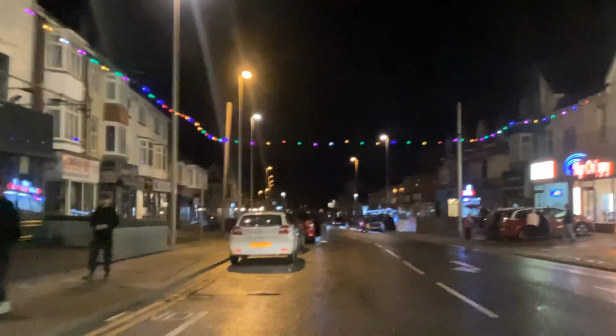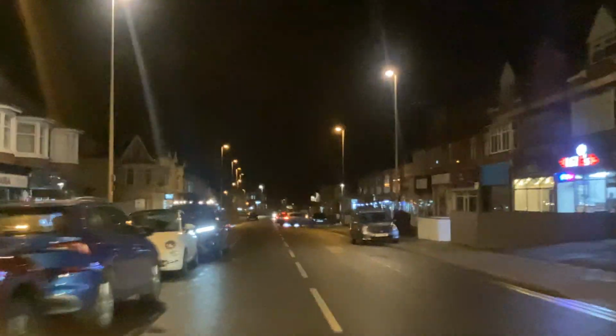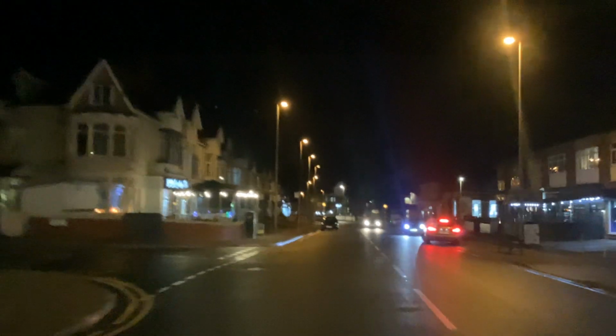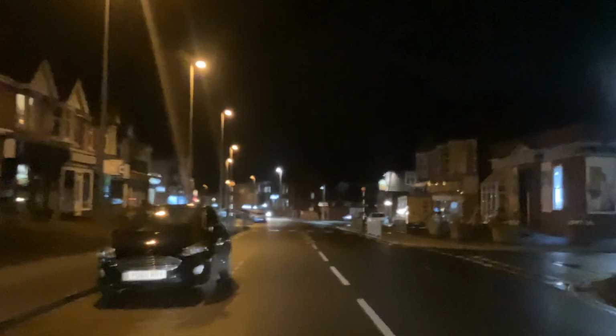So I'm just going to turn round down here, and then we'll go back onto it. Actually, what I can do is just go back around the side street there and pick them up on the way down. So I just turn right here. This will take me back onto the front. I say this is Red Bank Road. I'm going down now. I think there's still a few guest houses down here. These all used to be guest houses, but there's a few of them left, but not that many. A lot of them are private houses now.